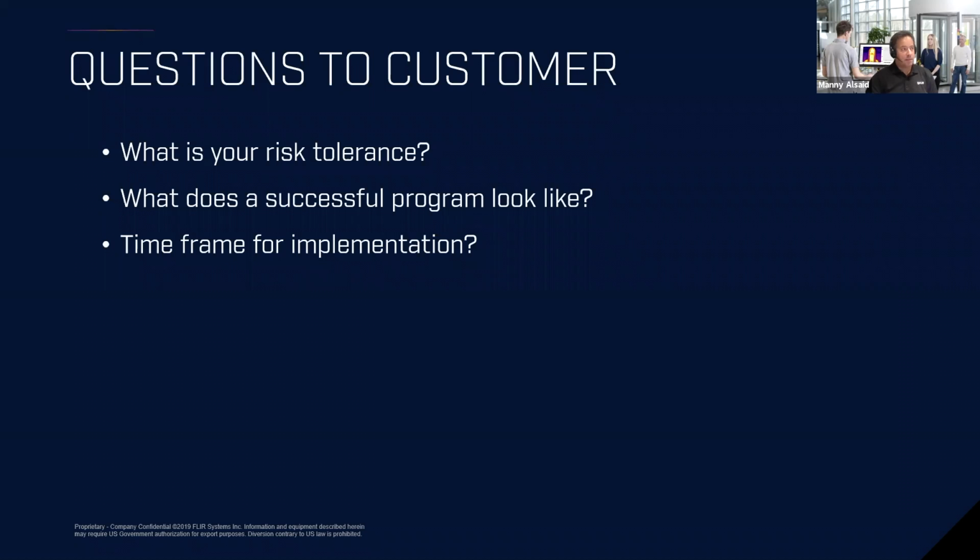The questions I like to ask everybody when I do the presentation is, what is your risk tolerance? Are you someone who's okay with having someone coming in who potentially has fever, or you absolutely need to capture everyone? What does it look like? What do you want to implement? Is it a permanent fix, or you want a portable unit that could be reused for something else? And when do you want to implement this system?